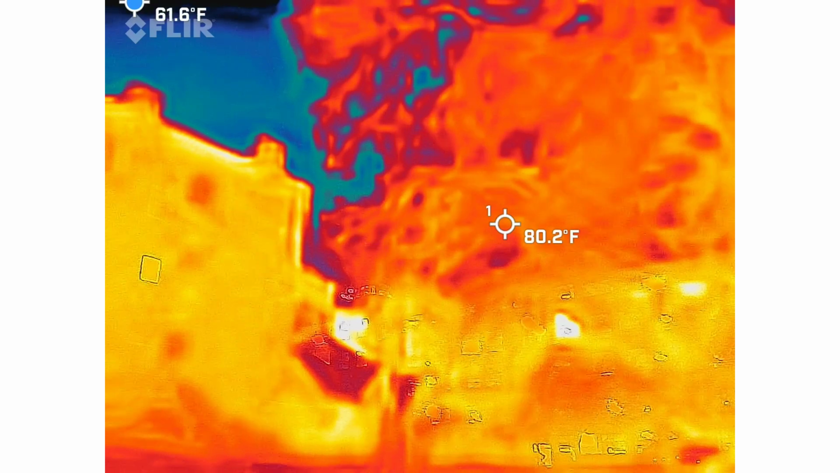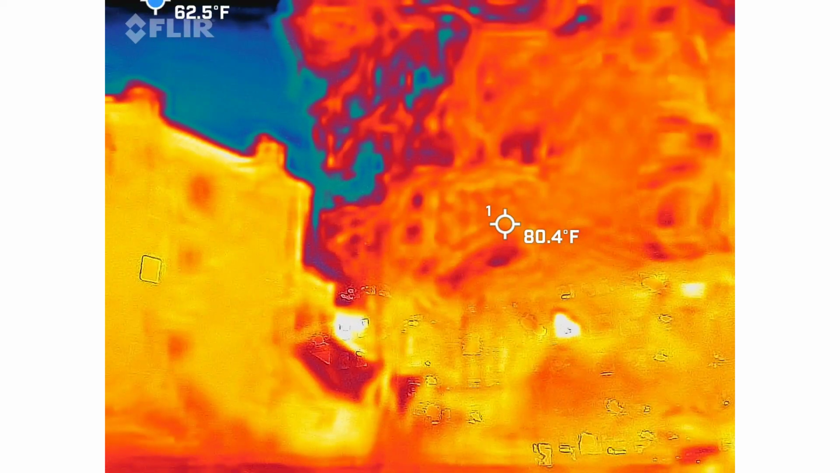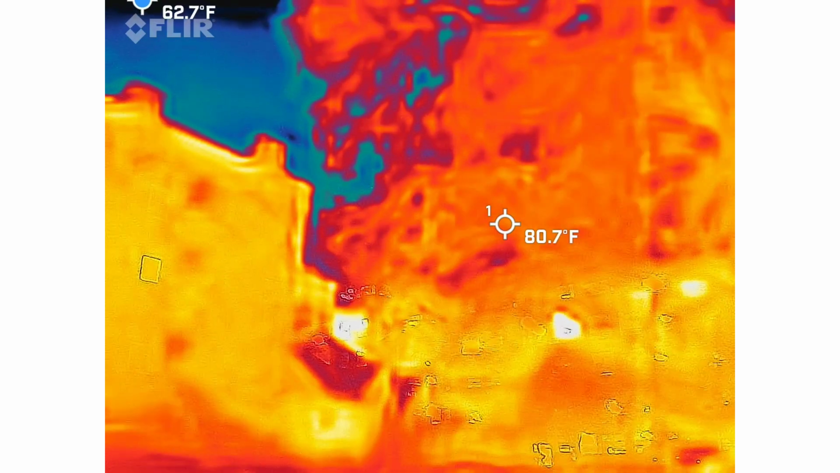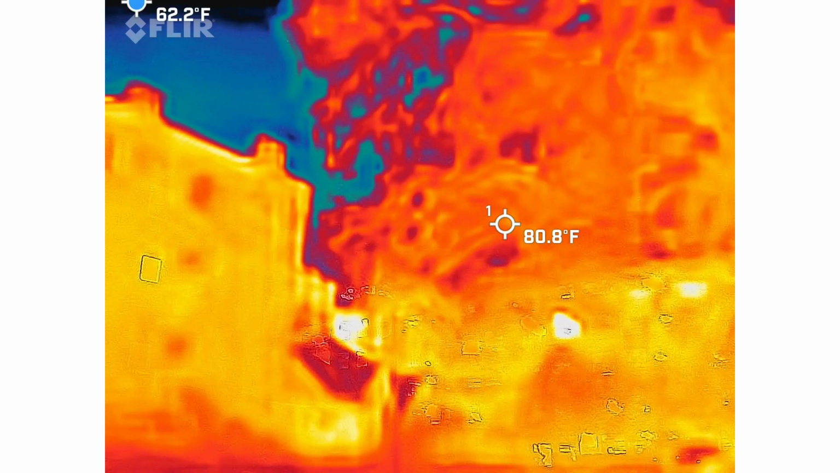What? Like a little tiny red flash of light. I couldn't tell if it was like bouncing off a ring off your finger or something. So weird. Where is my phone? You took it off.